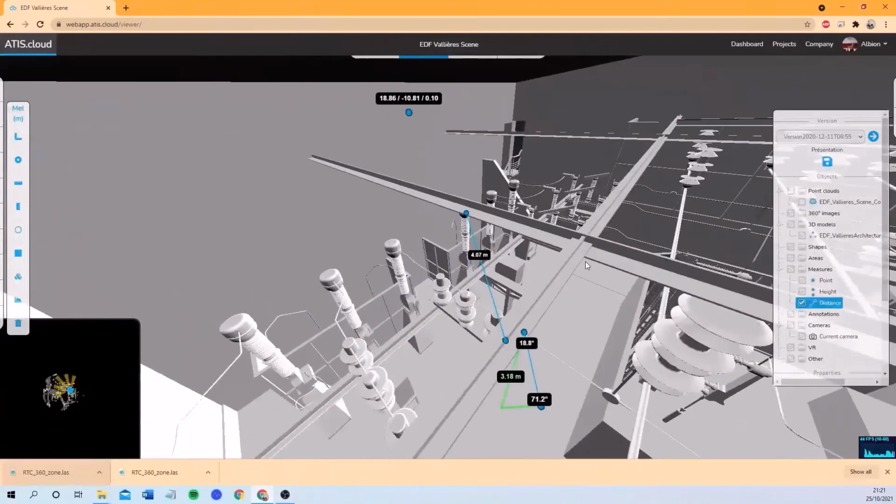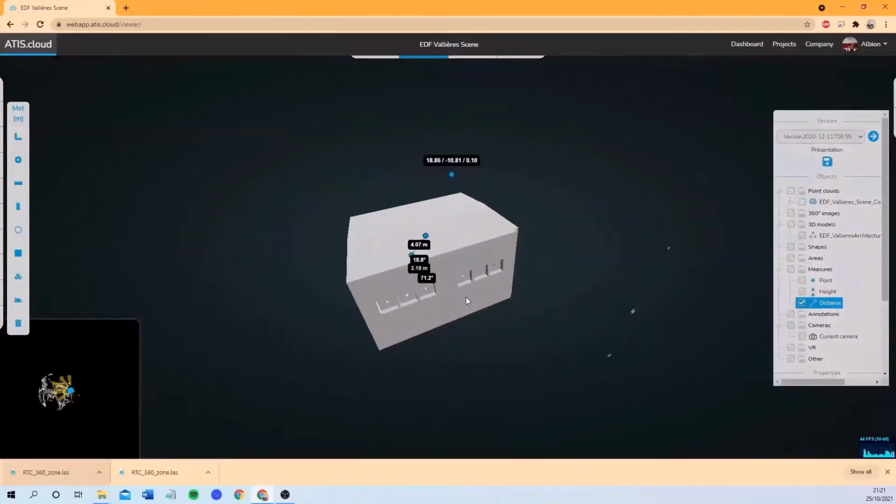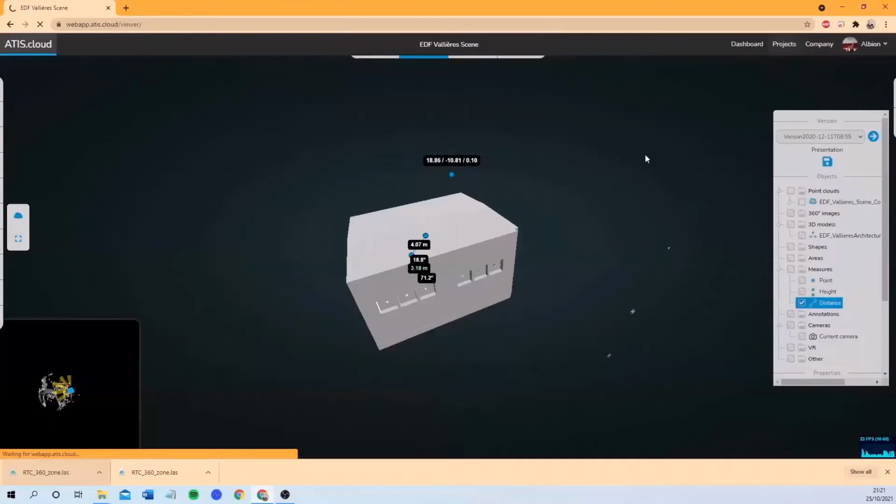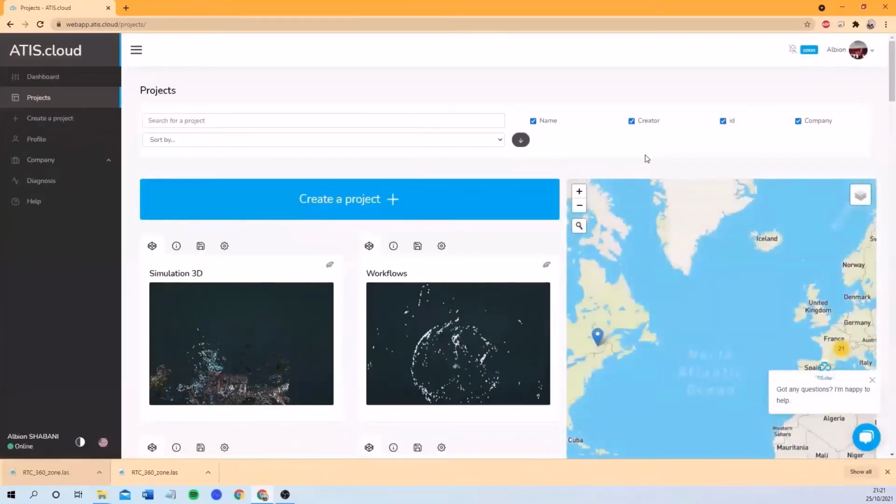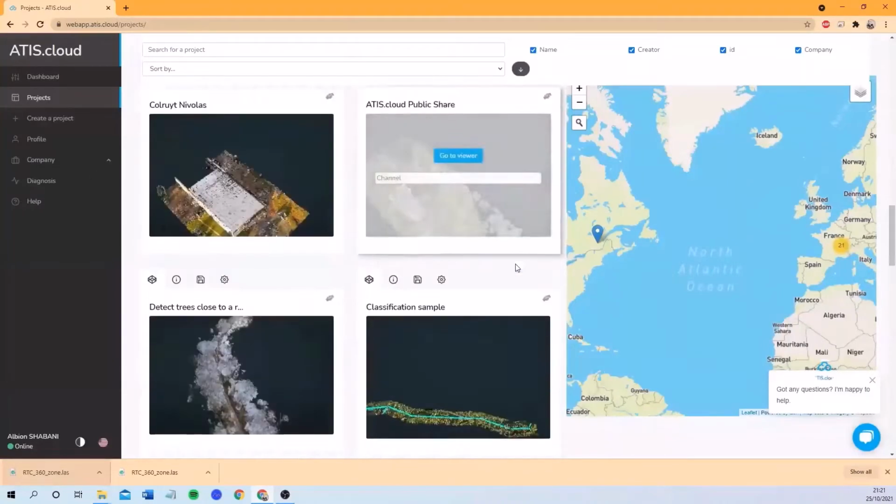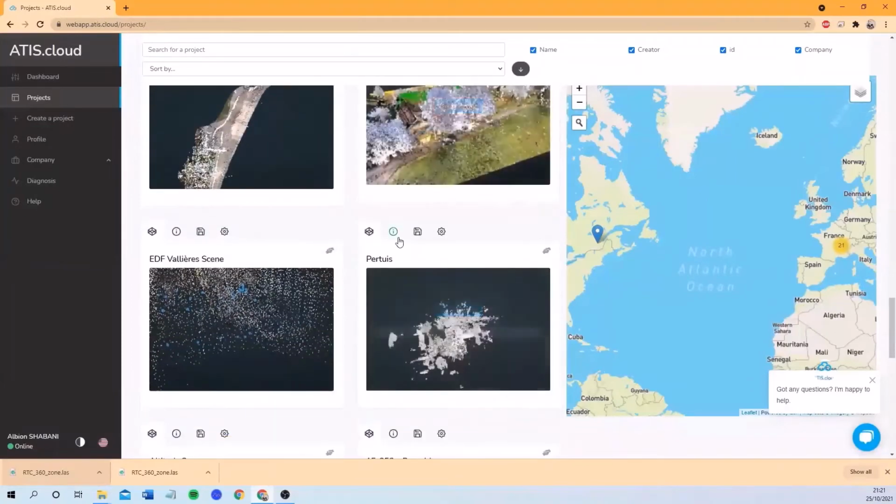So on ATIScloud, you can upload different point cloud formats and directly upload them to see and share with your colleagues. I'll be showing you another project where you can directly analyze your point cloud and 3D model. This will be the next project that I'll be explaining. Depending on the purpose of the modeling, on ATIScloud we offer the possibility to directly analyze the point cloud with the 3D model, or 3D models if there are several of them.